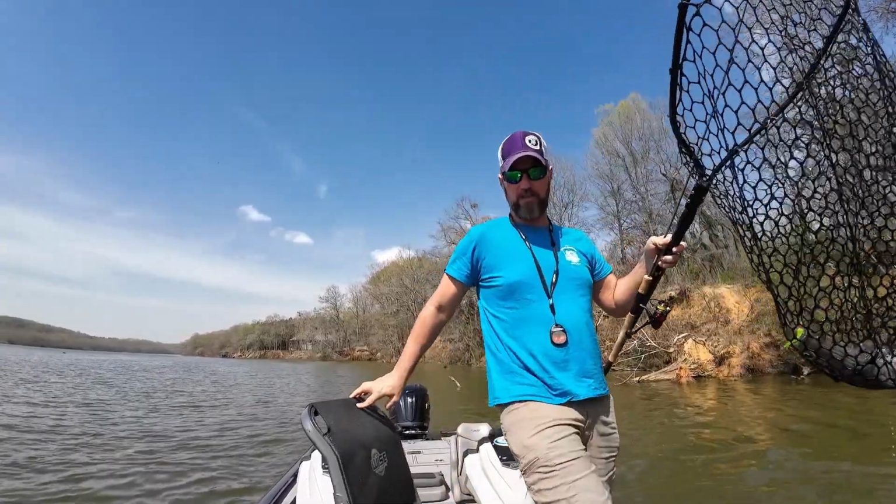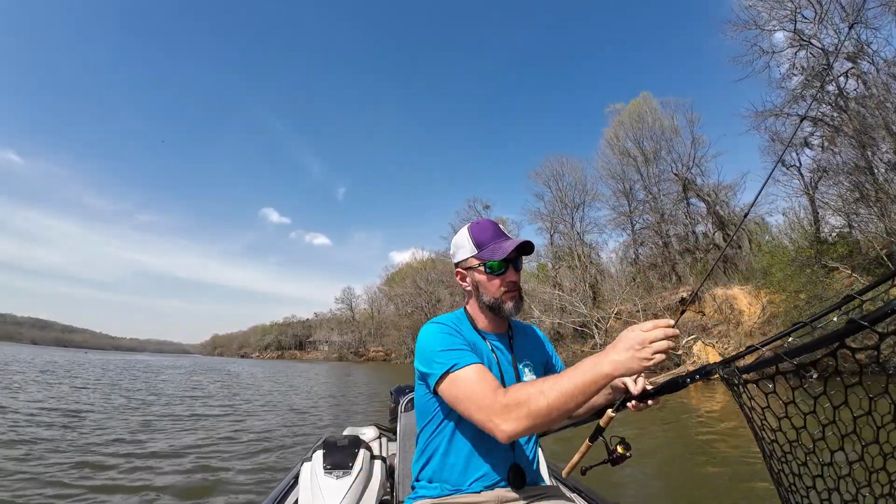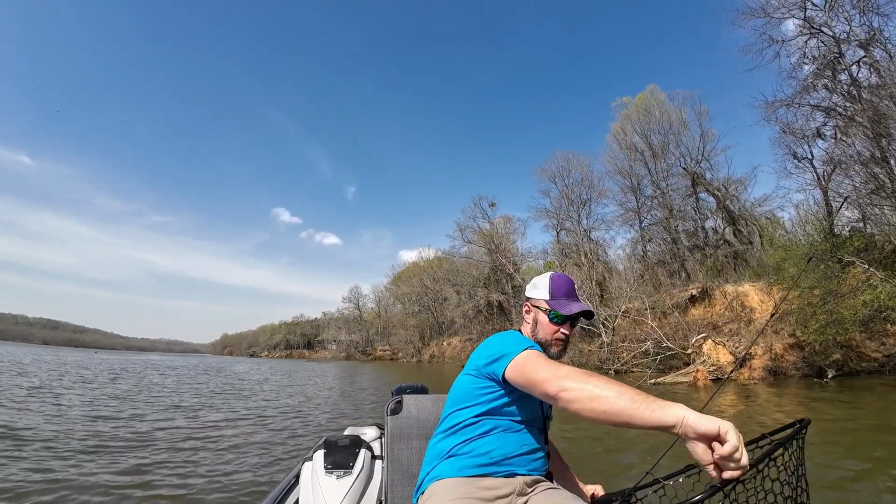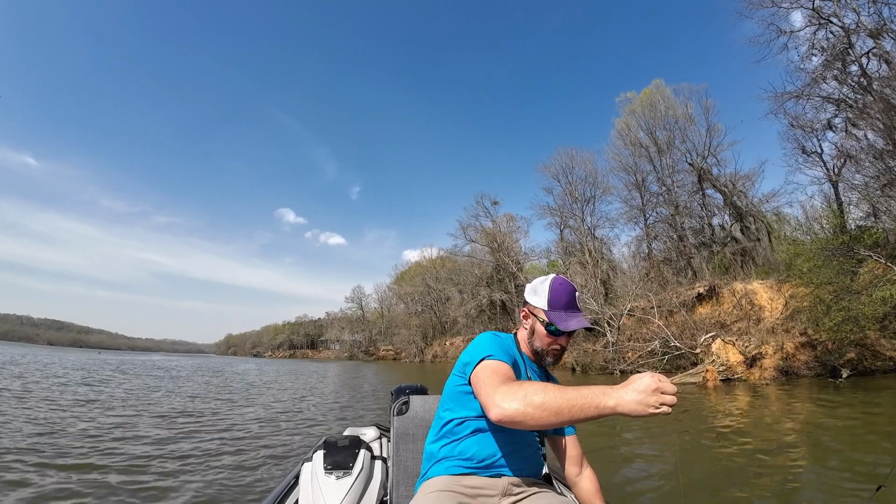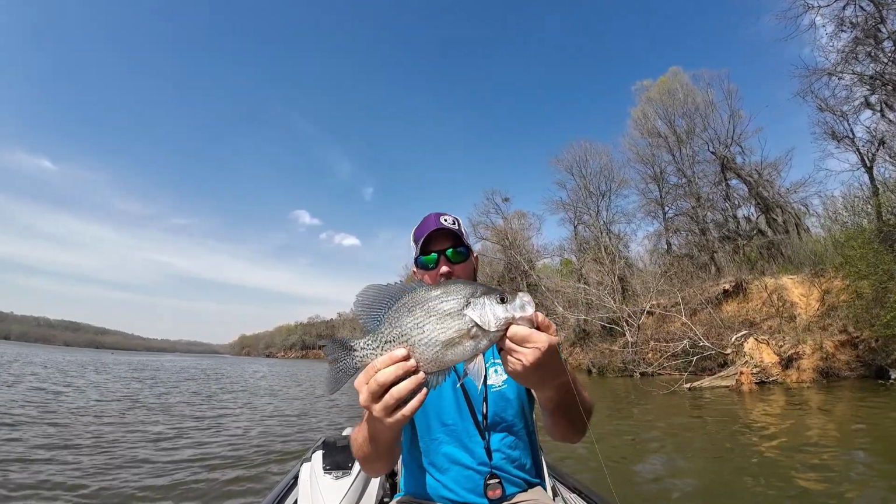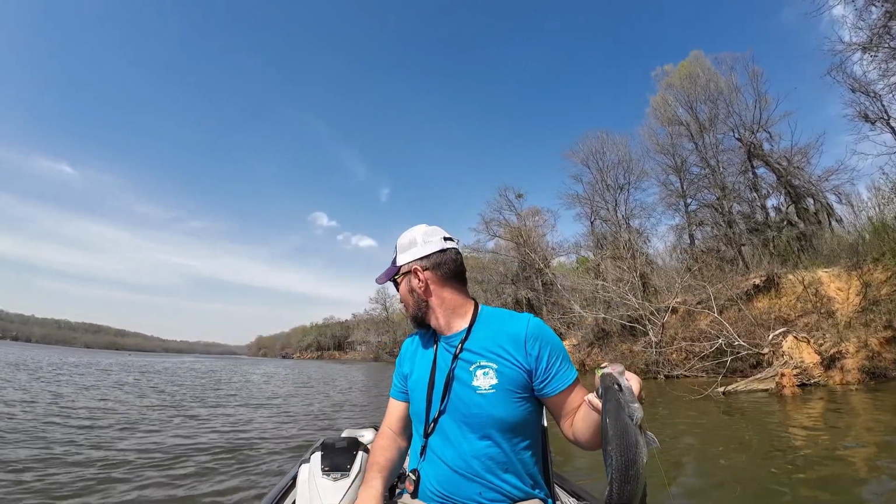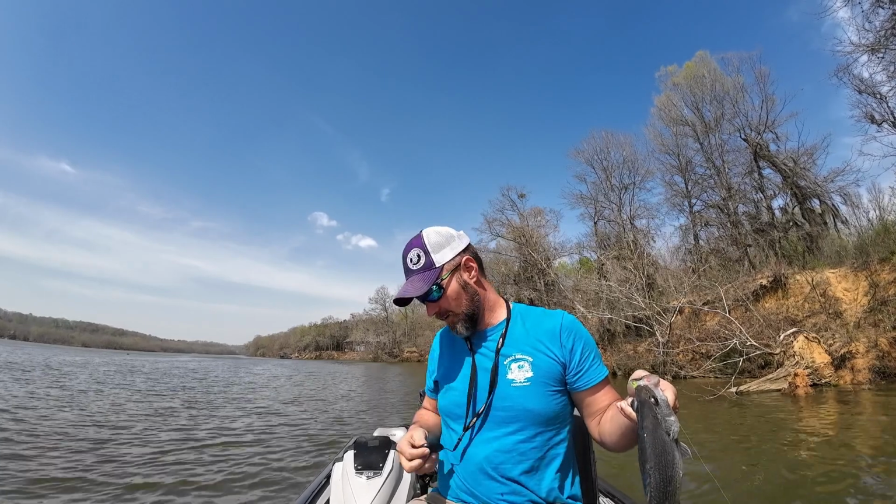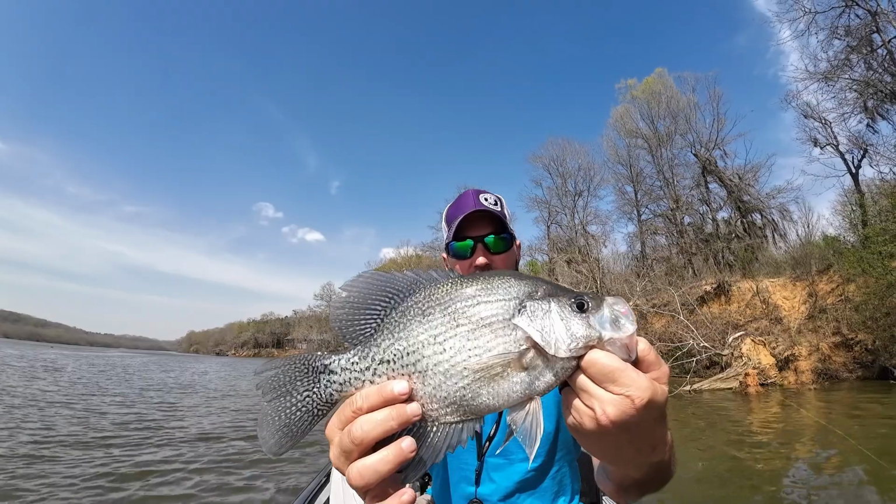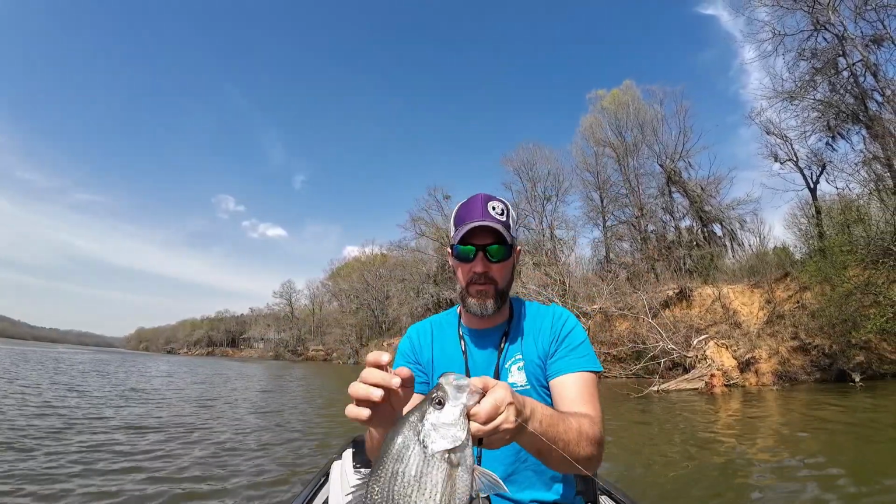Giant! Big old giant black crappie. Big old Alabama River stud. Oh God, that was all right. Yes, sir. I love them big old blackfish. Everything about them.